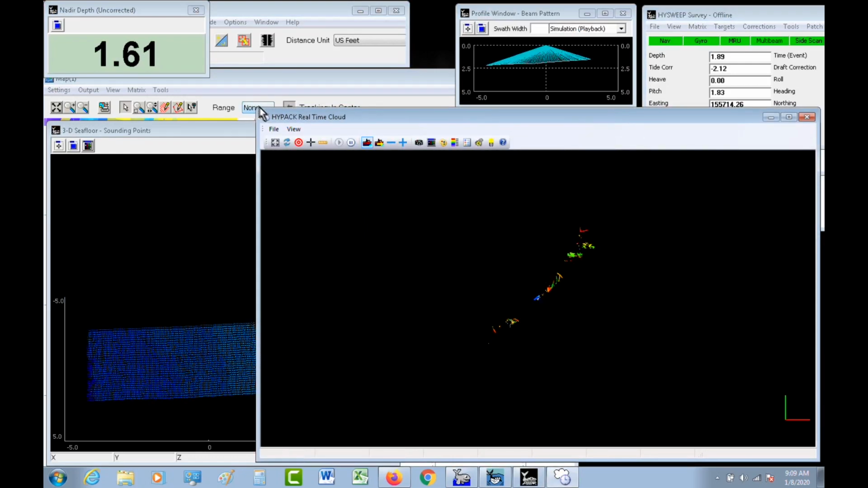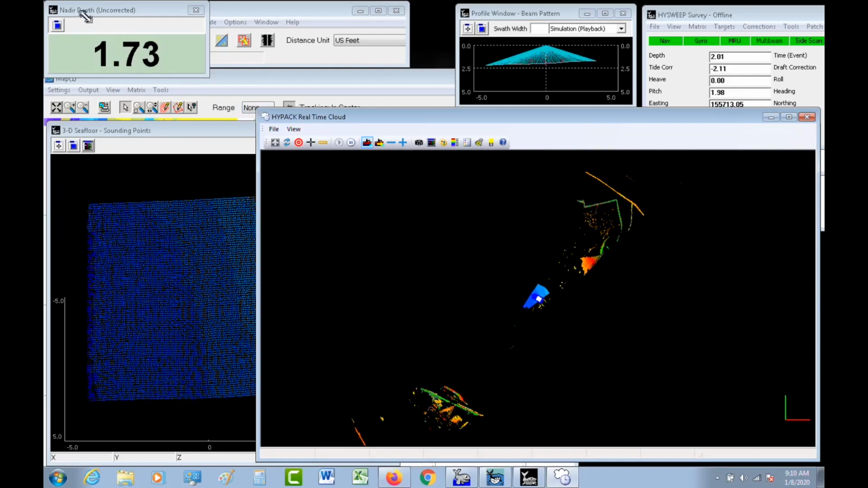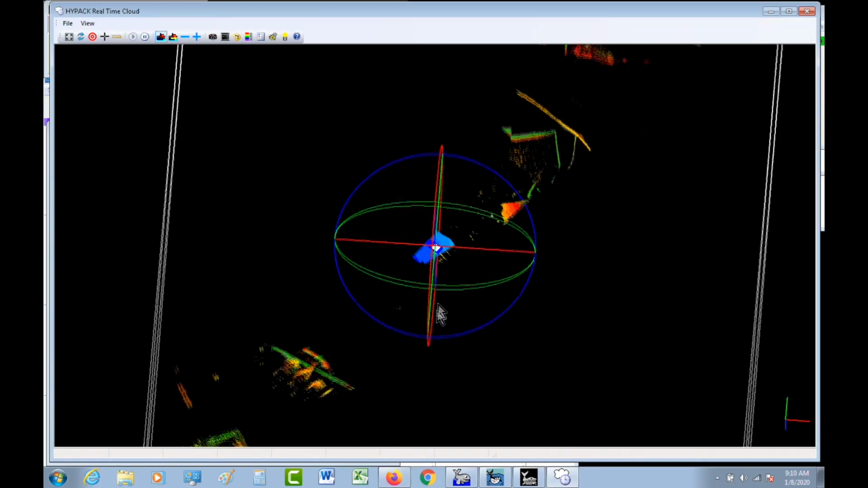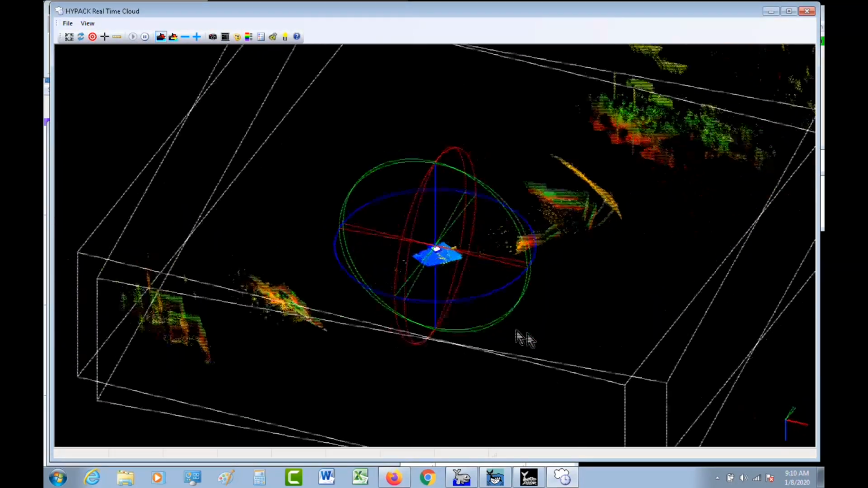All right. So here we've got multi-beam running simultaneously, and here's the real-time cloud. I'll just make it full screen. We can see it's reaching both sides of the bank with the LiDAR. Here's the multi-beam being collected below it simultaneously.